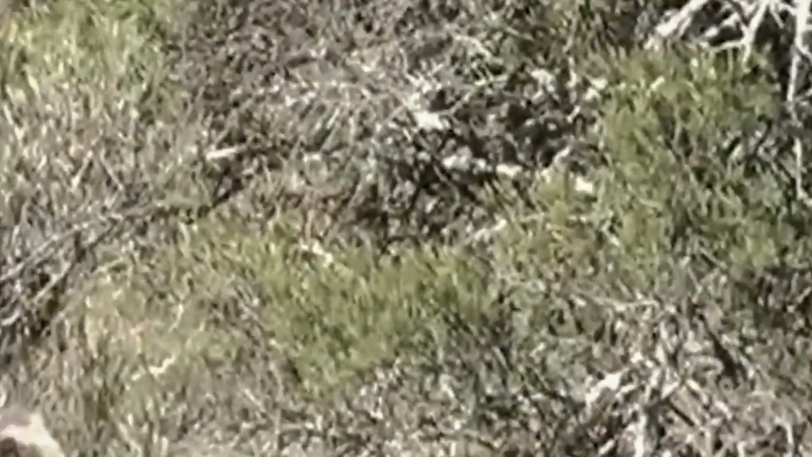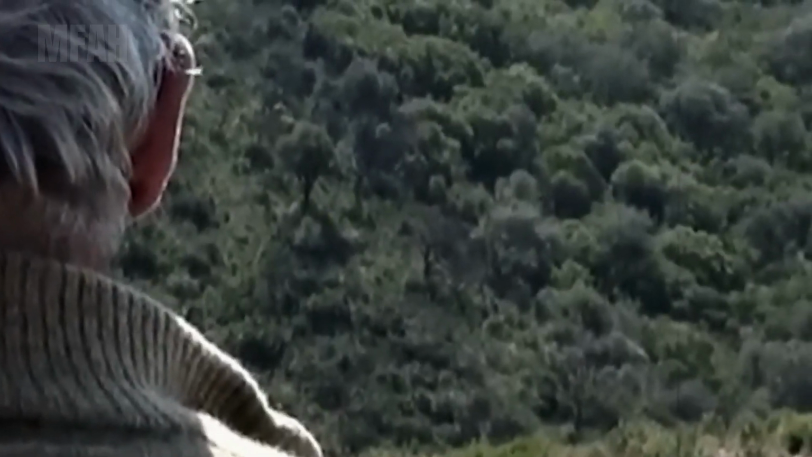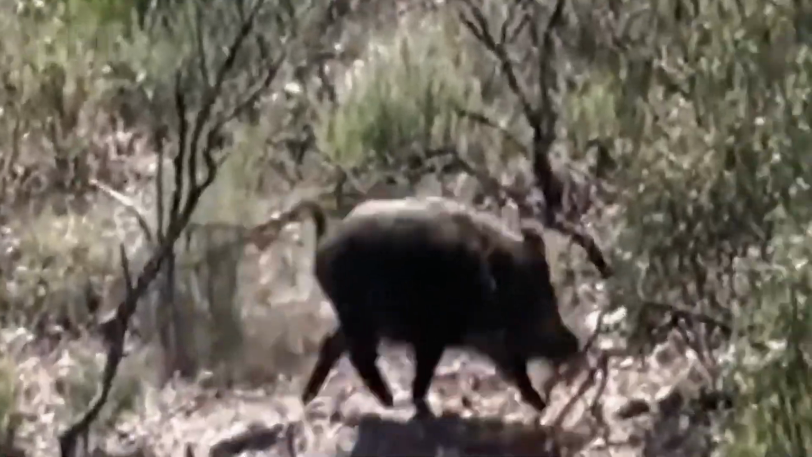Trekking alone through the sparse hills, I spotted a massive lone boar. It was alert, startled by the snap of a branch, and took off running. I fired, but the first shot missed, grazing past. For an inexperienced hunter, that mistake could have had serious consequences.